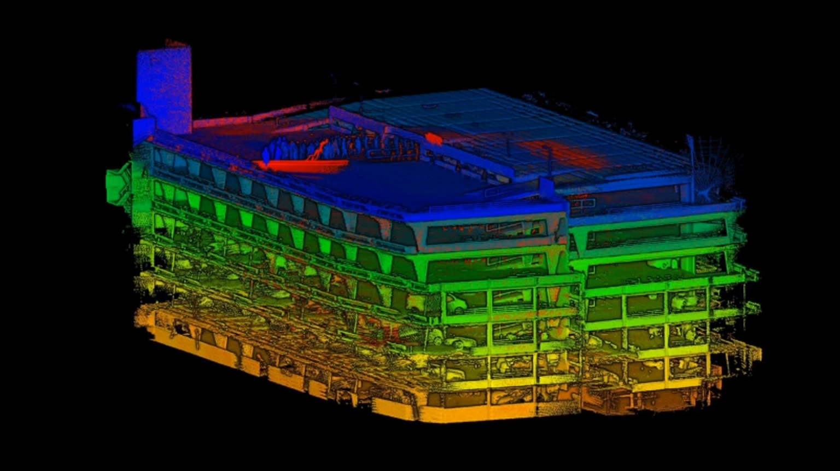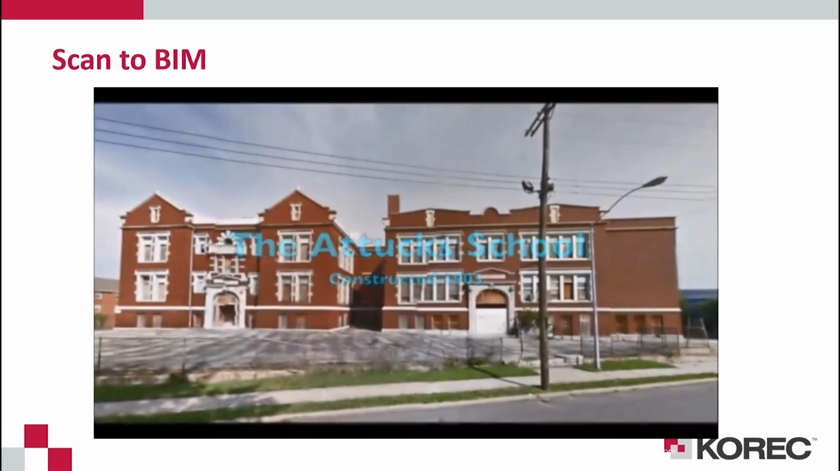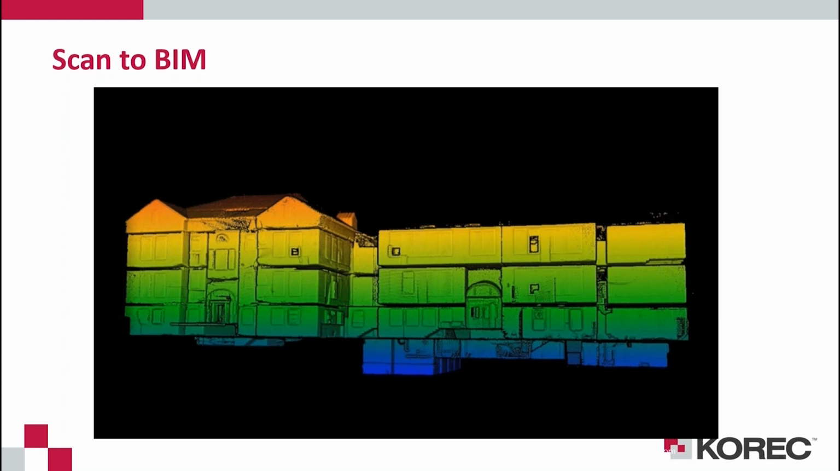I'll hand you back over to Mike now, who will go through scan to BIM with the GeoSLAM products. Cool. Cheers, Ben. Yes, we've got a few example case studies here that we've gathered over our time.